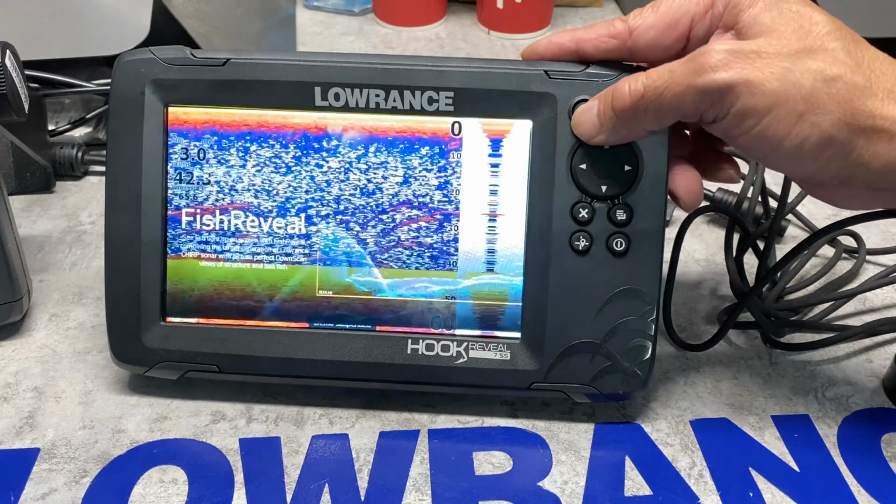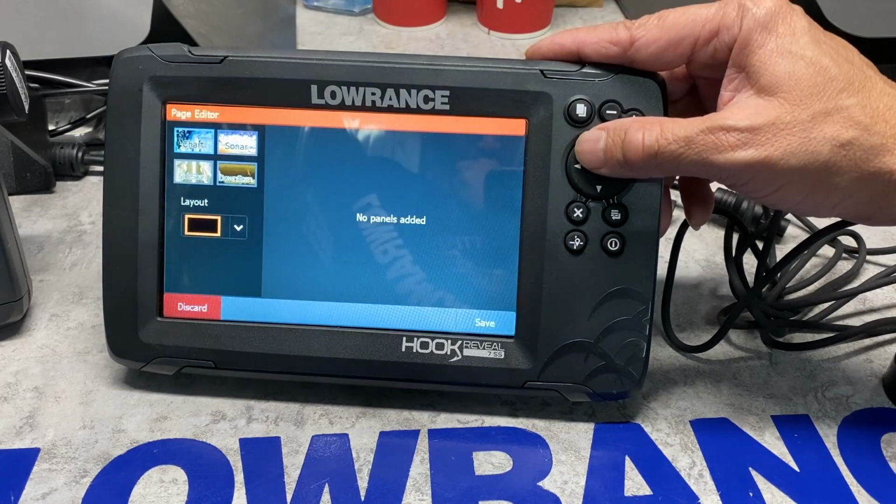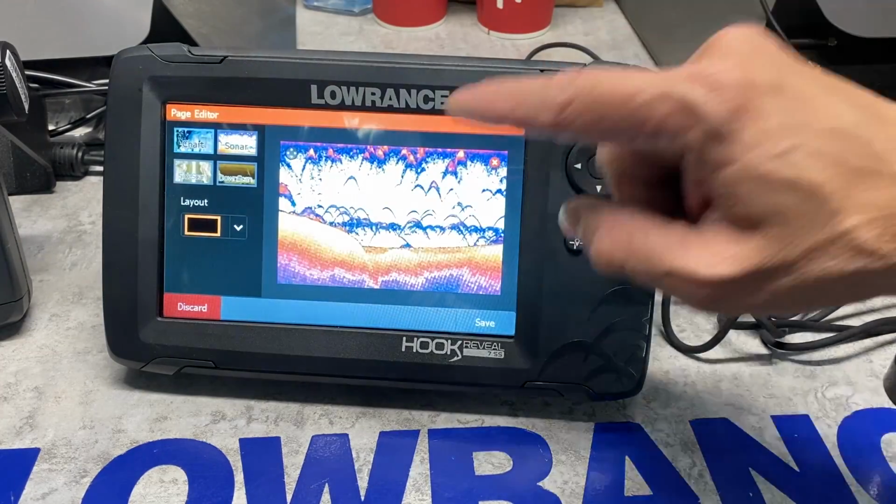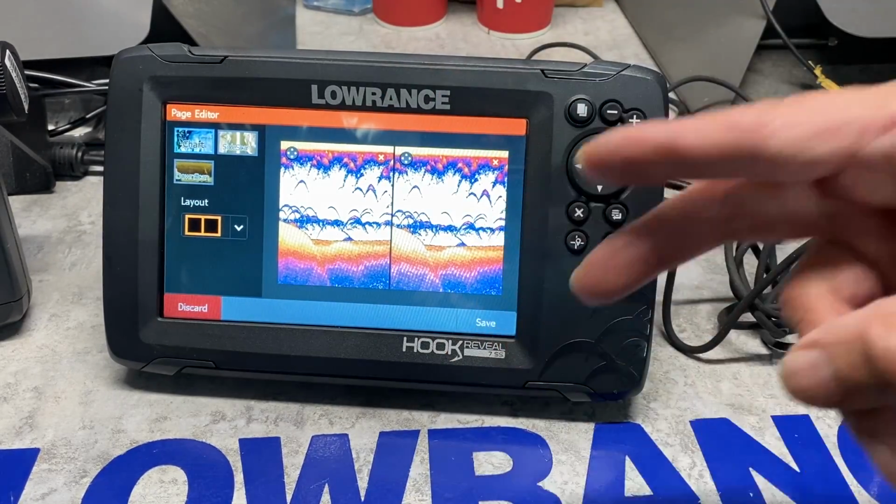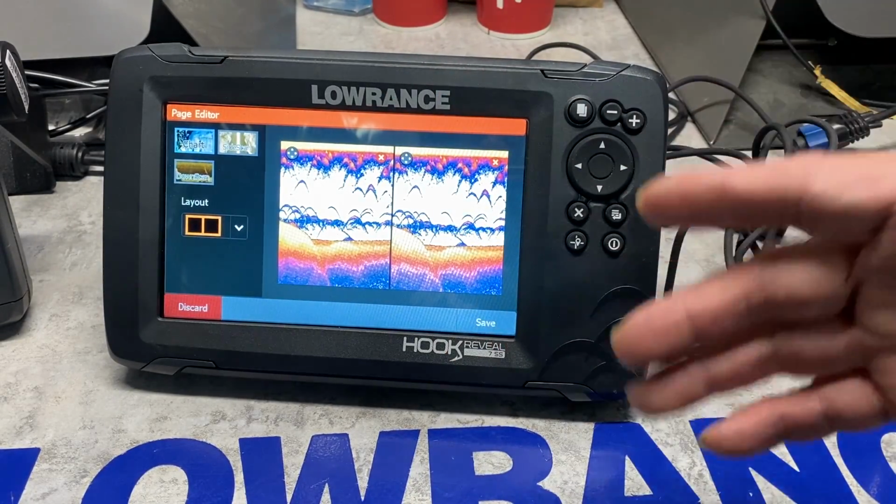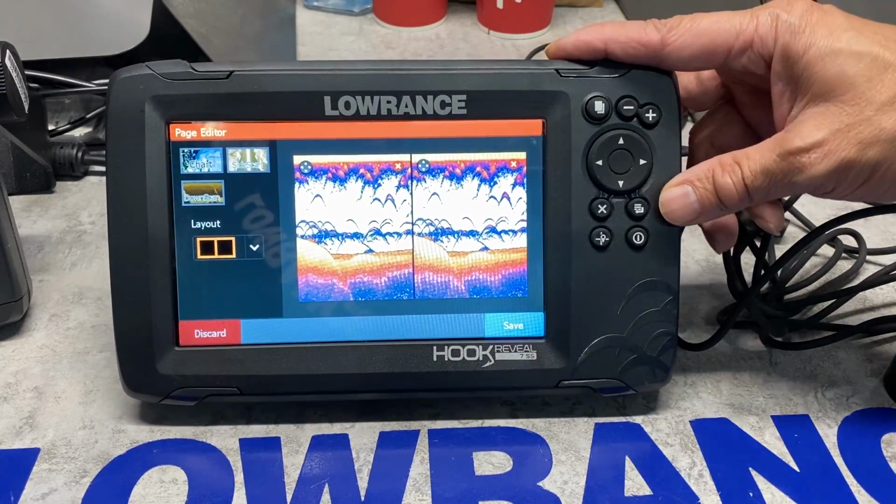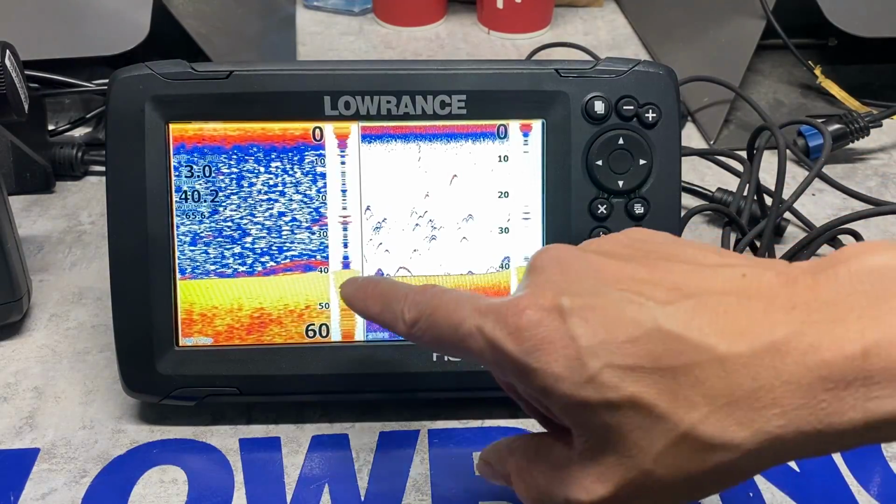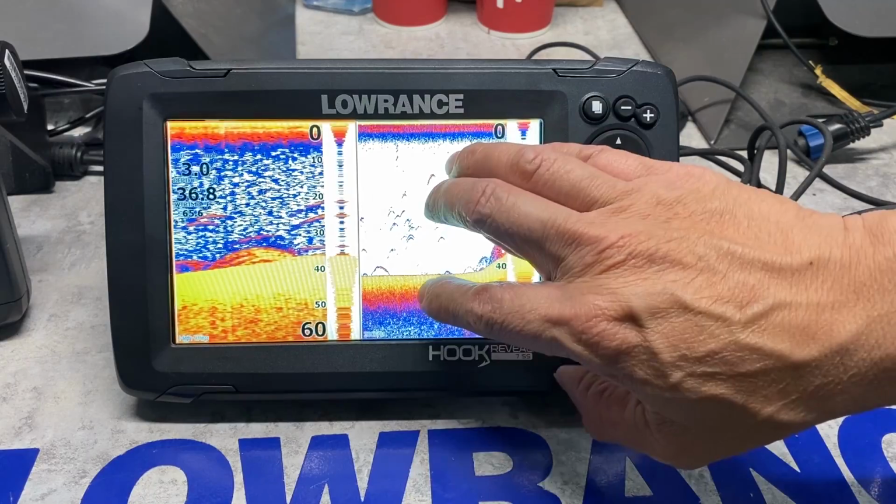Now, you also have the ability to hit the page button and to run 2 sonars. So we're going to run 2 sonars now. Enter. We are going to go sonar, enter, sonar, enter. We can run 2 separate frequencies at the same time, which you cannot do on any single flasher. So this is an incredible feature. So we're going to program the left side right now, which we've already done. The right side hasn't been programmed yet.